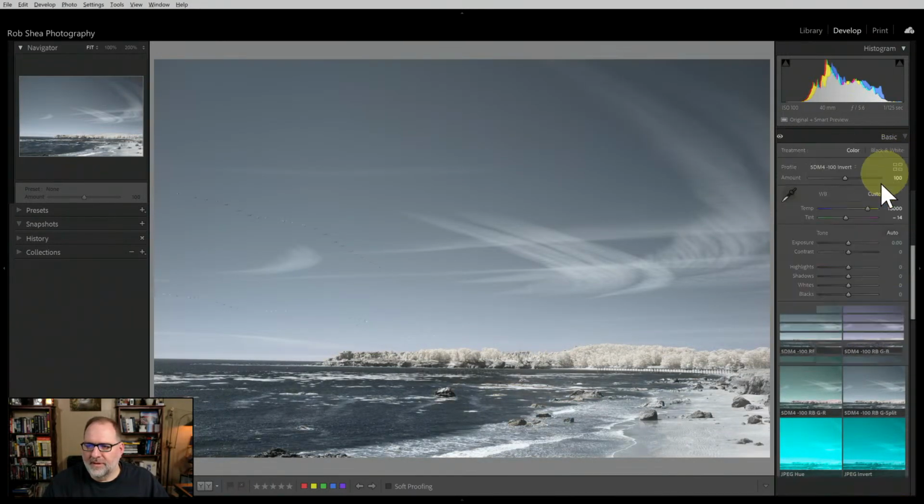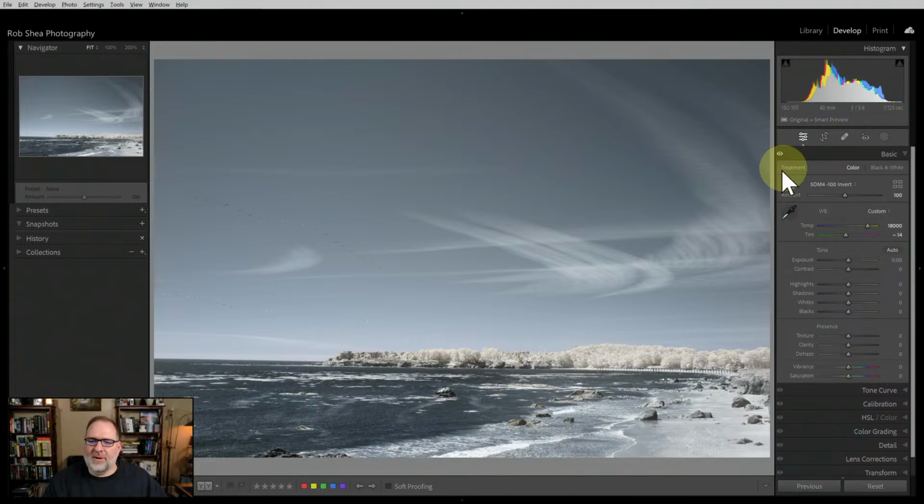Okay, so I picked one of the color swaps, and here we go. You've got a pretty standard image. Now, this is the thing. When I look at this image, what am I looking at? What are my eyes drawn to? If I even do a quick auto here to pop it up a bit.